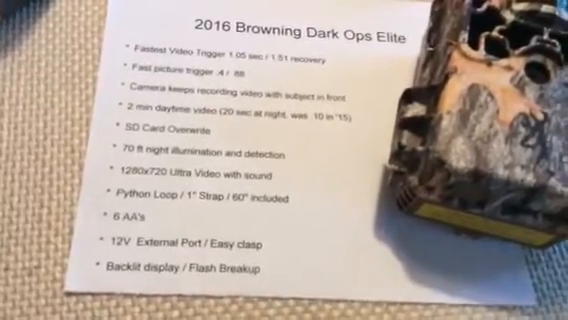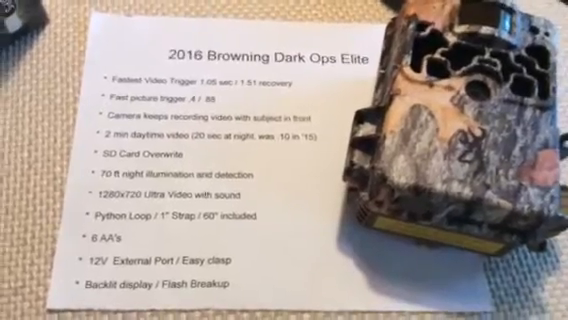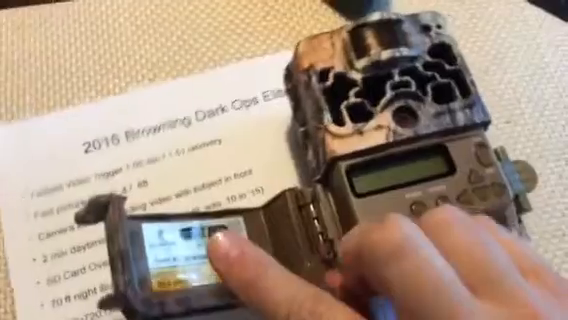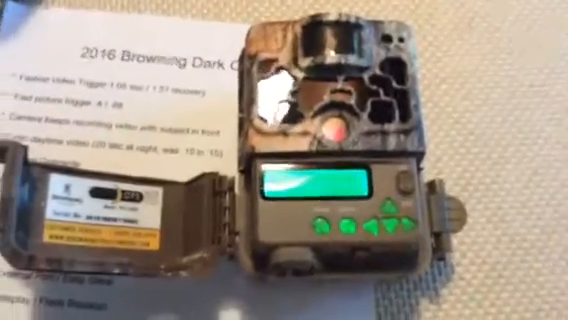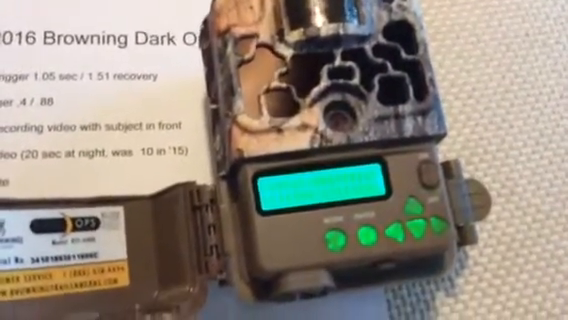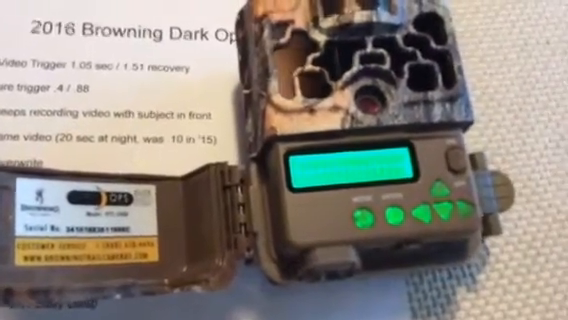12-volt external port. There's an easy-to-use clasp. There's a backlit display and flash breakup. Let's look a little bit through how this camera works by cutting this on. We'll see how well this reads with the old iPad camera. Looks like we get a little bit of a glare issue, but you see the backlight.